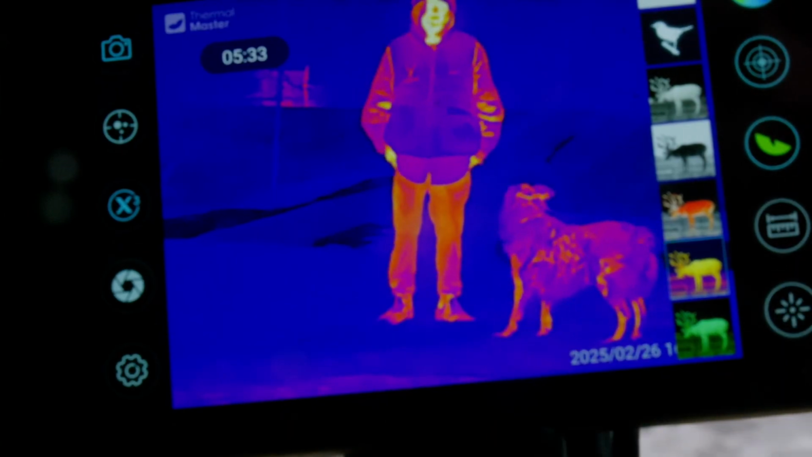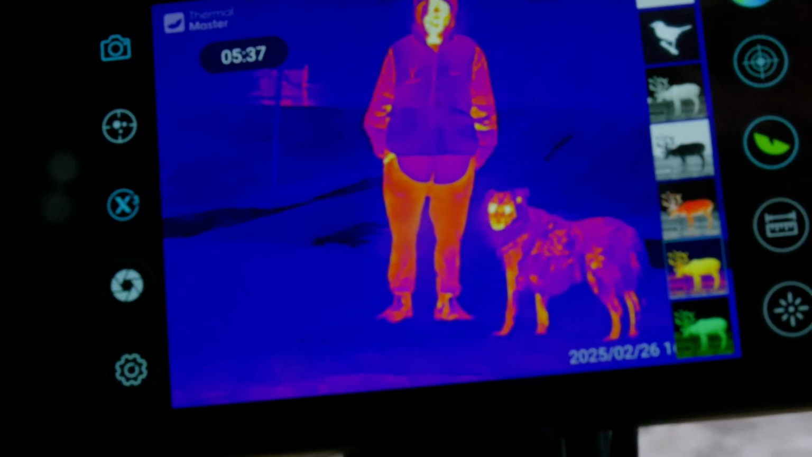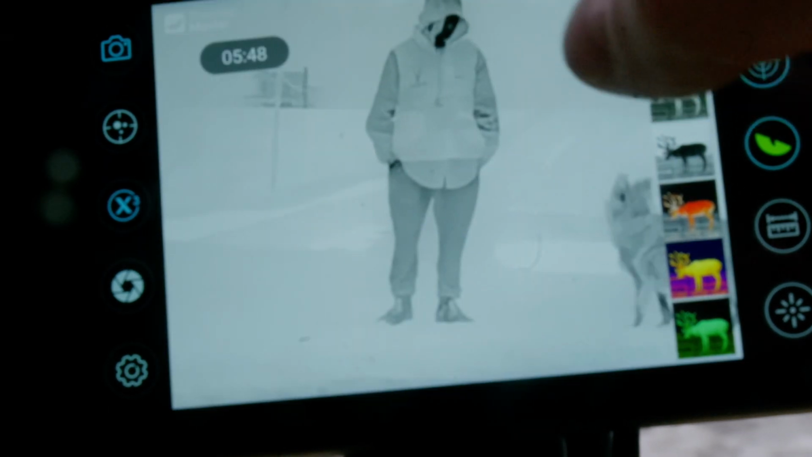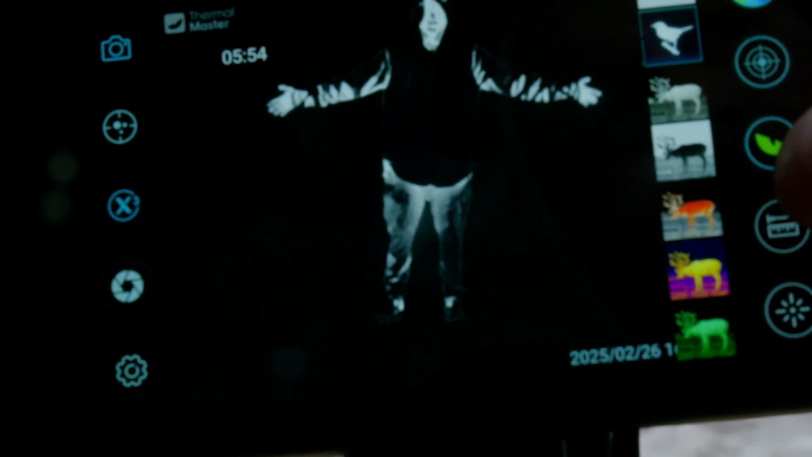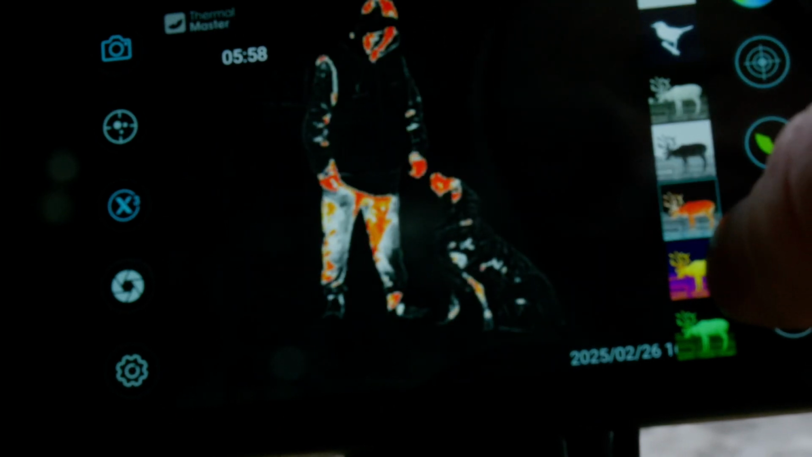I don't know if you could hear that, but the camera clicked, so it actually reset the focus when he got closer. It focused in on him, and you can see a lot more detail there. So he's got the vest on. You can't really see his body heat there, but you can see his hands in his pockets and the elbows. And then he's got a real thin set of sweats on, so you can see the heat on the inner thighs and so on.